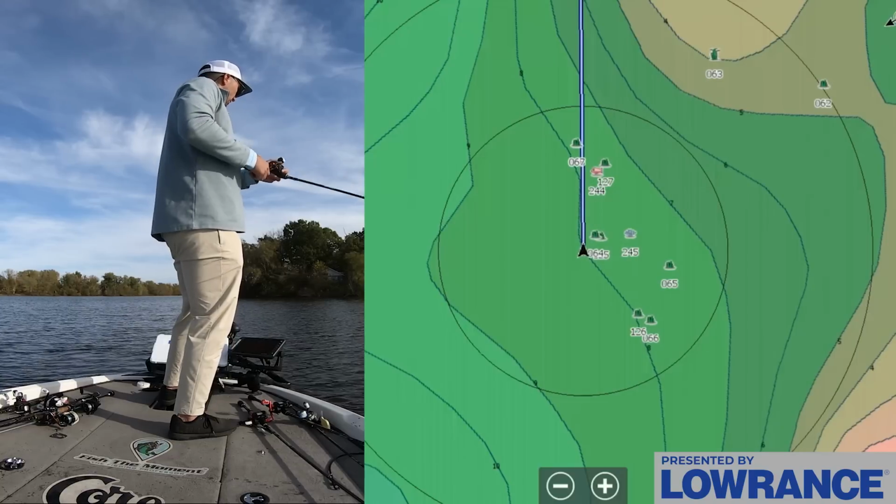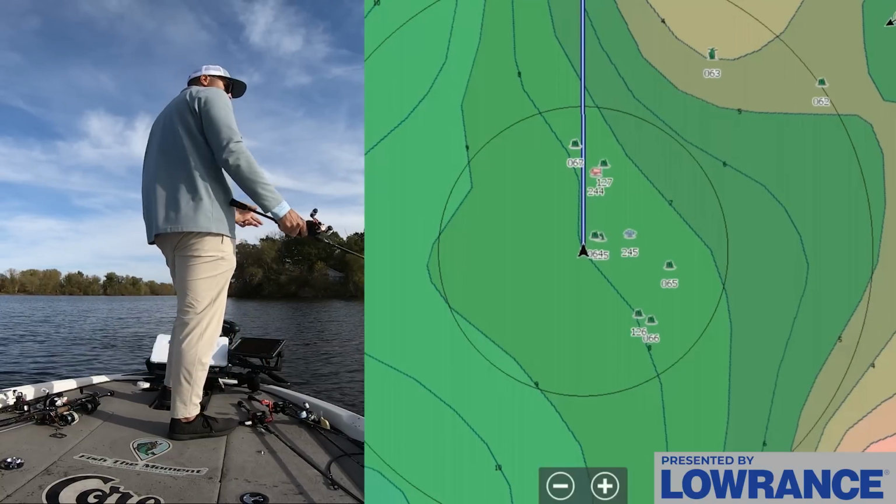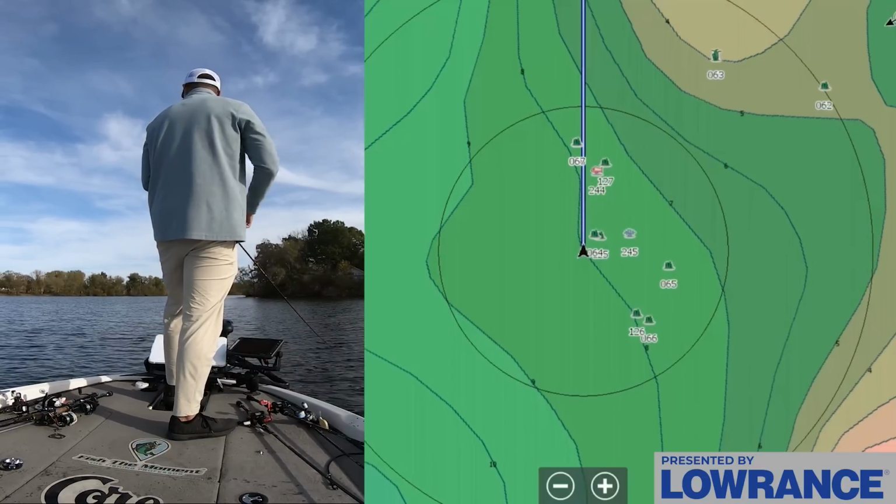One of the two is gonna work. Oh, what is that? Oh, it's grass. I thought that was a fish. Even I do that too, guys. Don't feel bad if you do that, or you think you have a fish. It's just a little wad of grass.